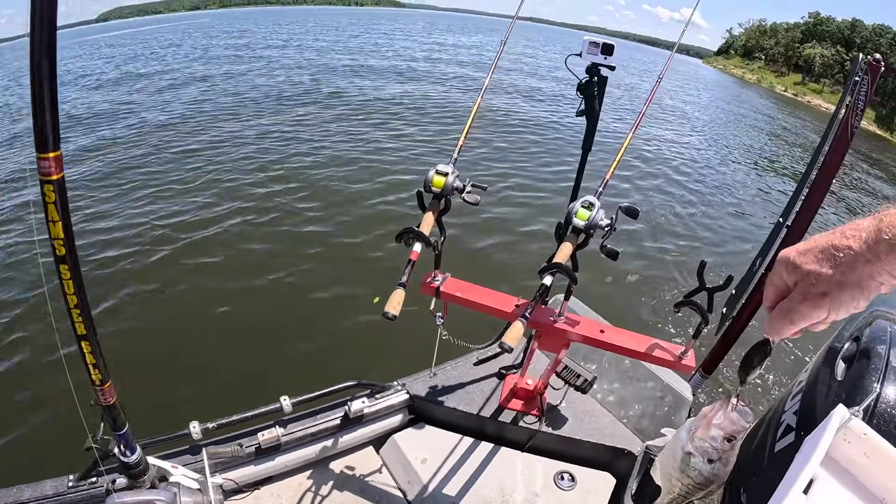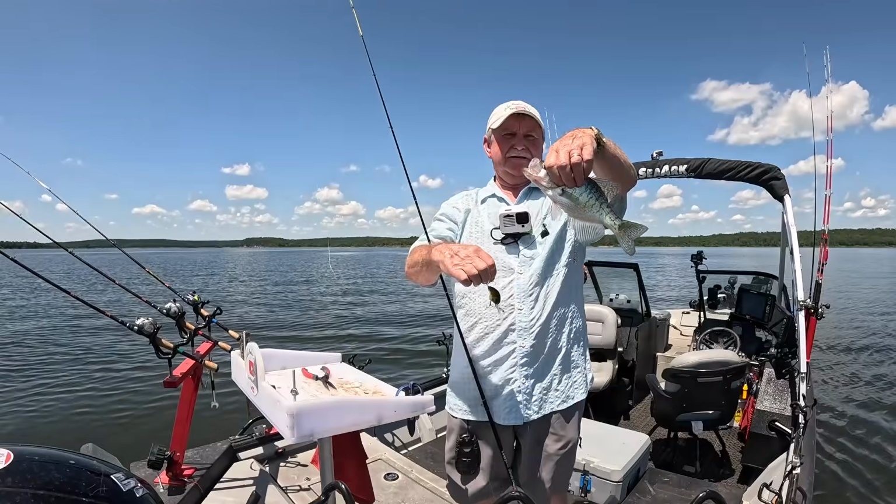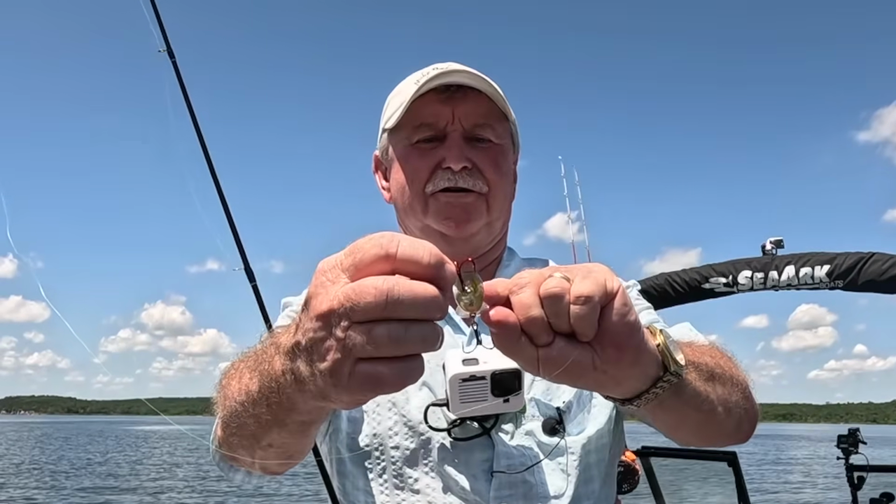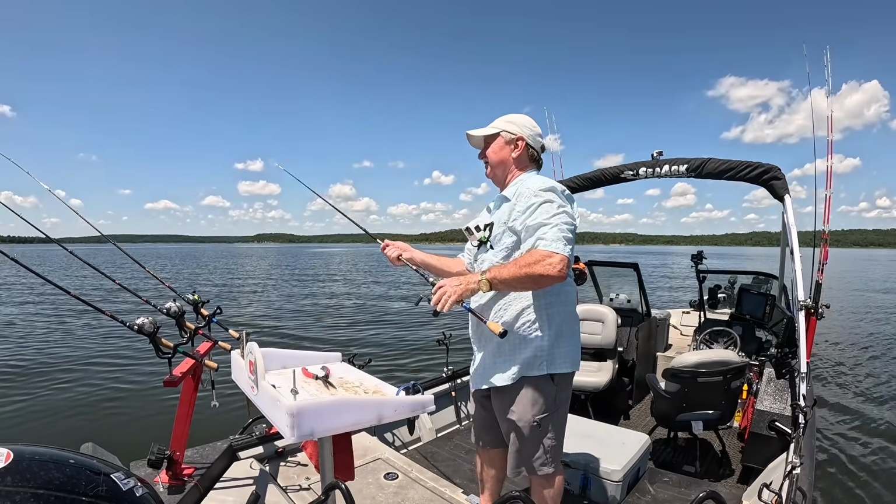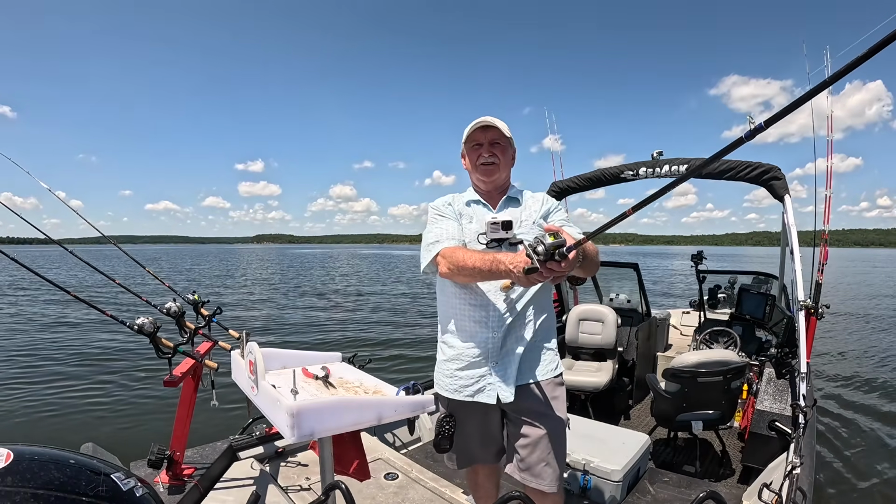Look at there. That's on the bluegill, not the sun perch. Another nice fish. It's on the bluegill pattern. Delta's custom crappie cranks. They like that bluegill too. Not like they like the sun perch, but they will eat that bluegill.